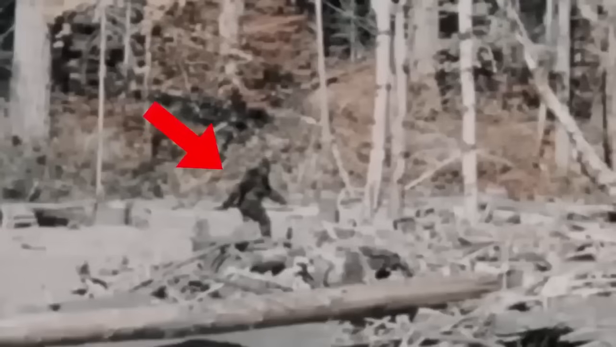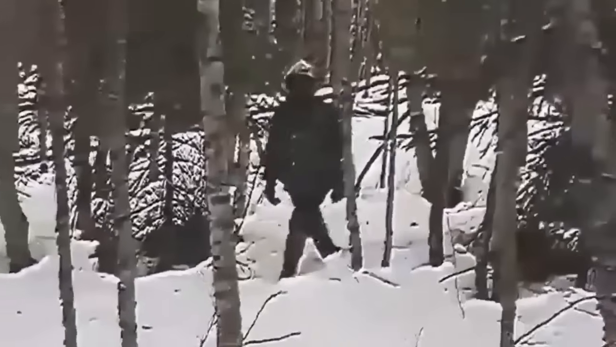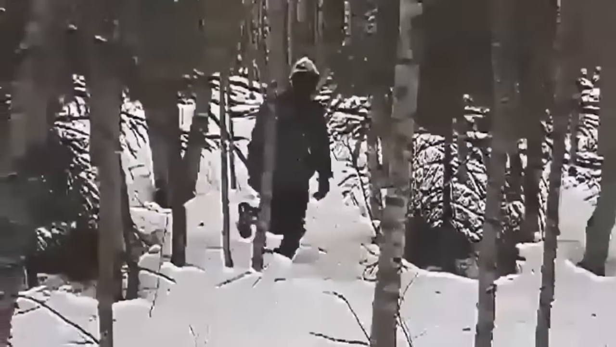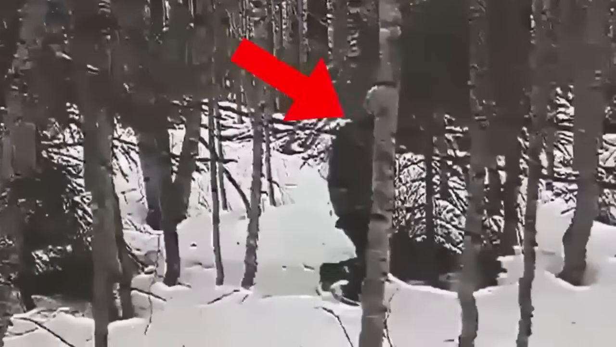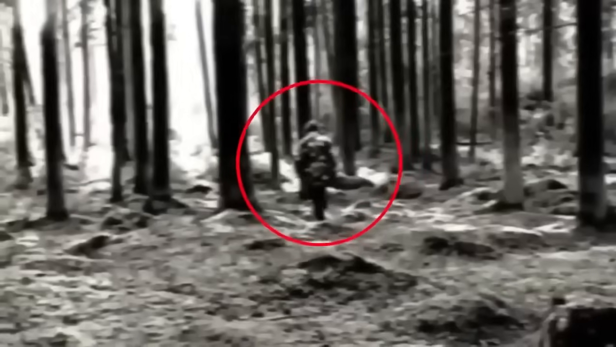Several encounters with the Bigfoot-like figure have been reported, and witnesses describe feeling scared and uneasy in its presence. The chilling appearances have given rise to eerie comparisons to other legendary creatures. Whether this is a man seeking chaos or the true spirit haunting the wilderness, it remains an unsolved mystery that continues to terrify the locals.